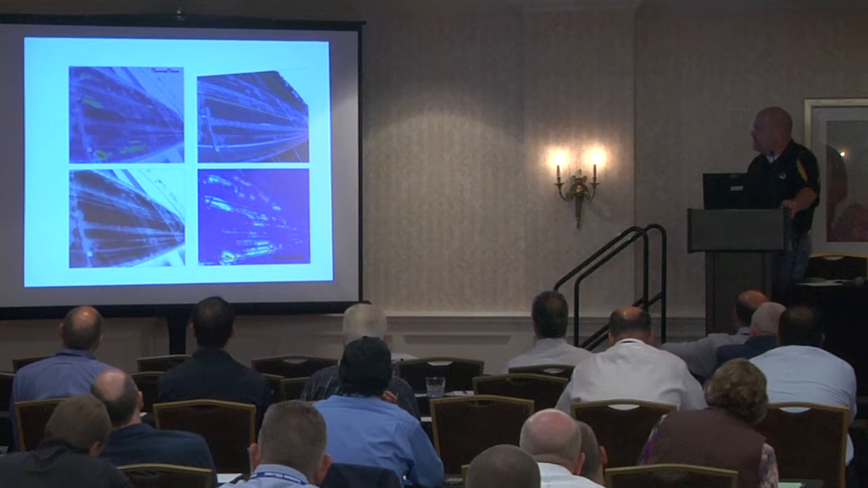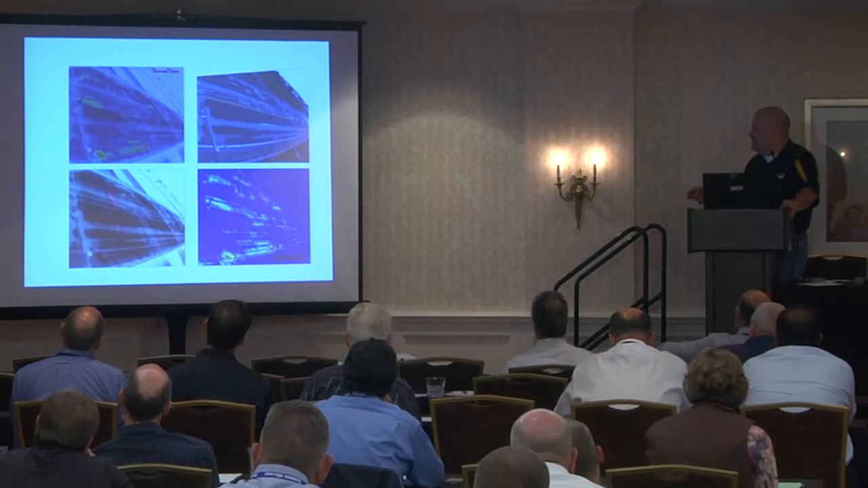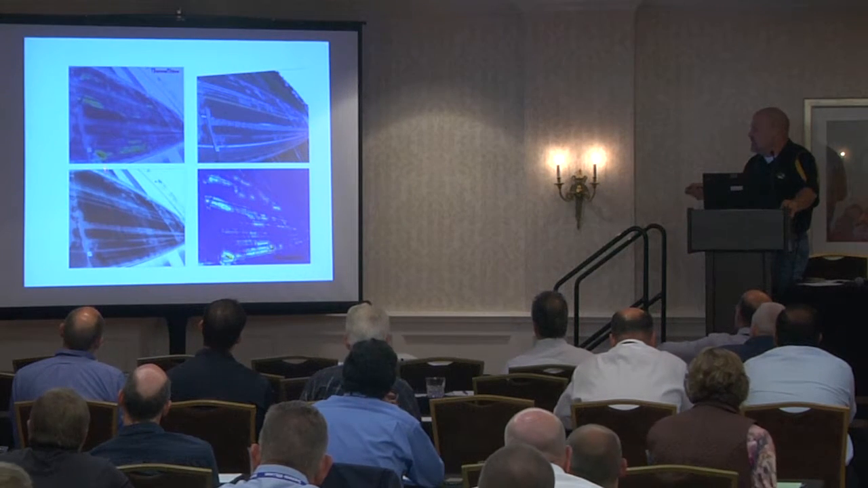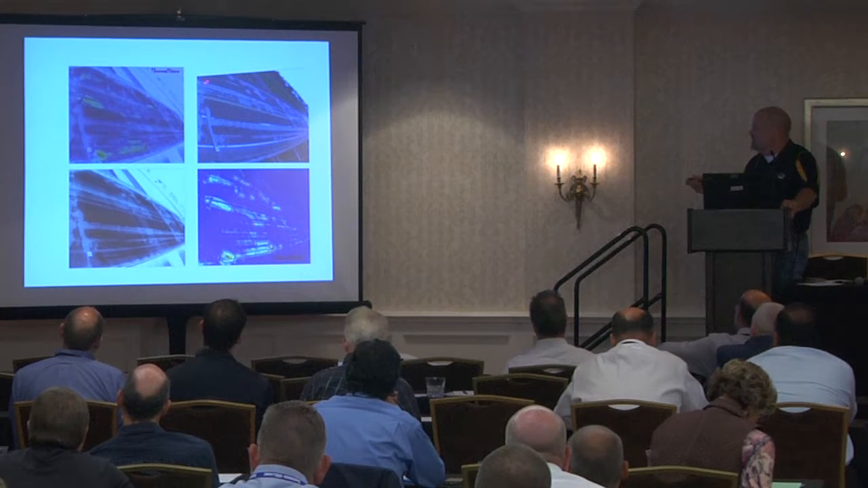Here's another example of a voided slab. This is right in downtown Columbia. The roadway underneath here is Route 63, which is a state north-south route that's pretty busy. This is a picture of what the bridge deck looked like.